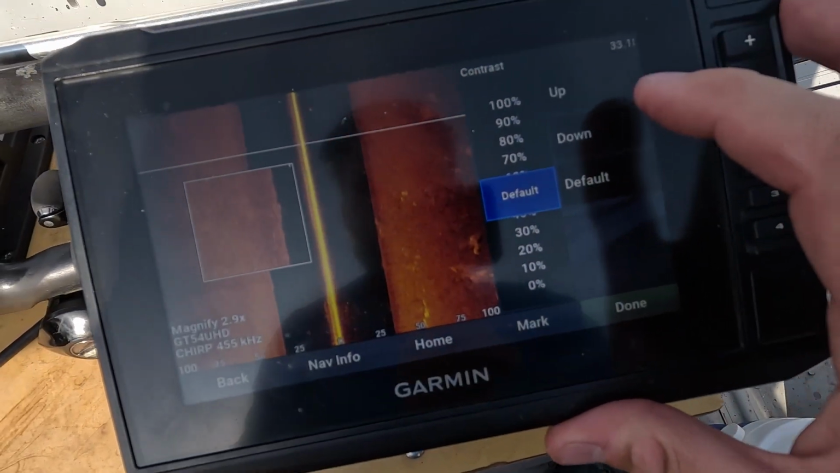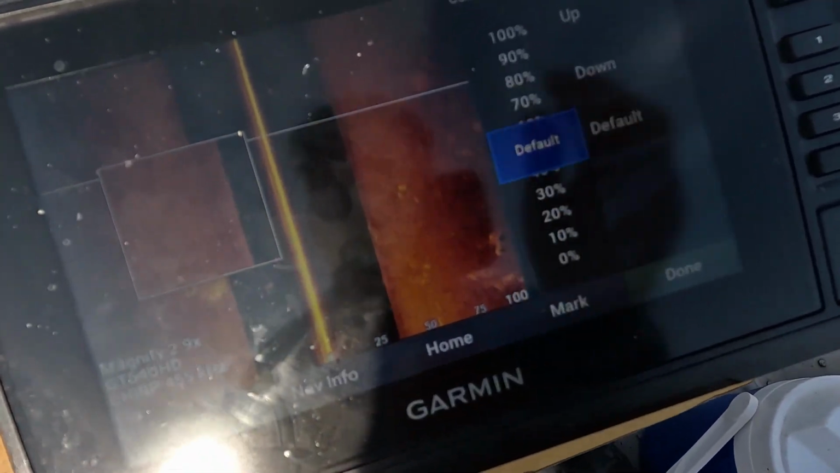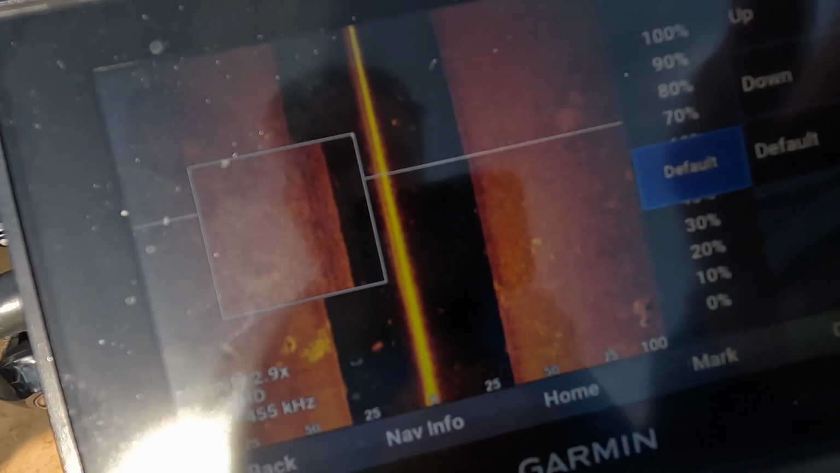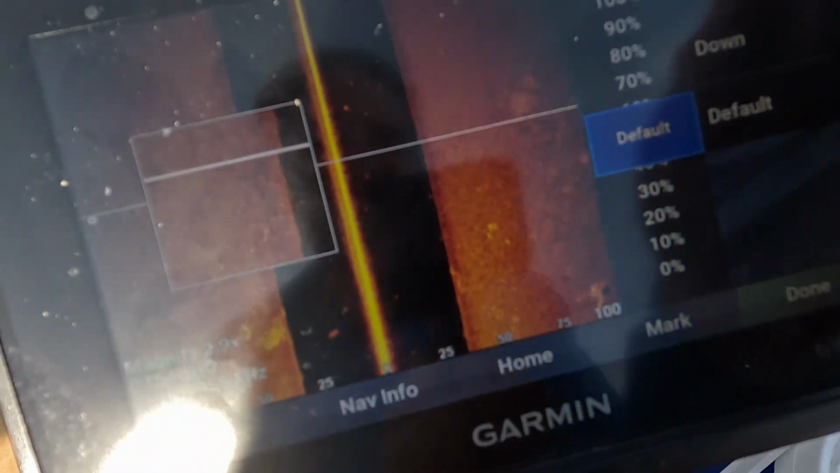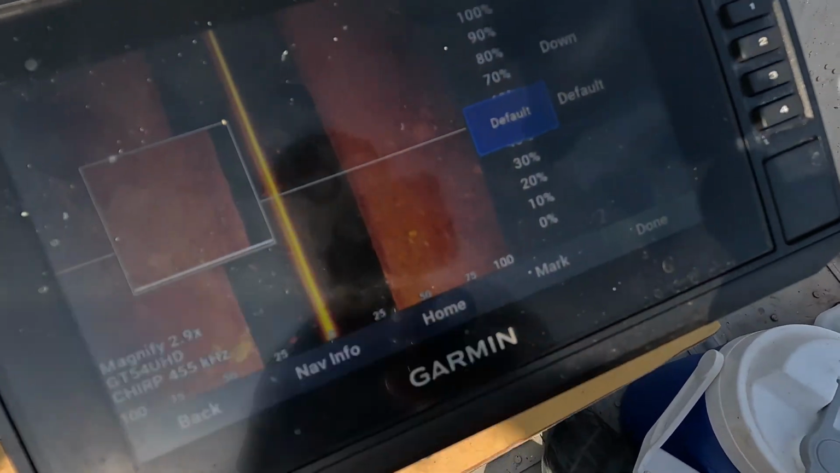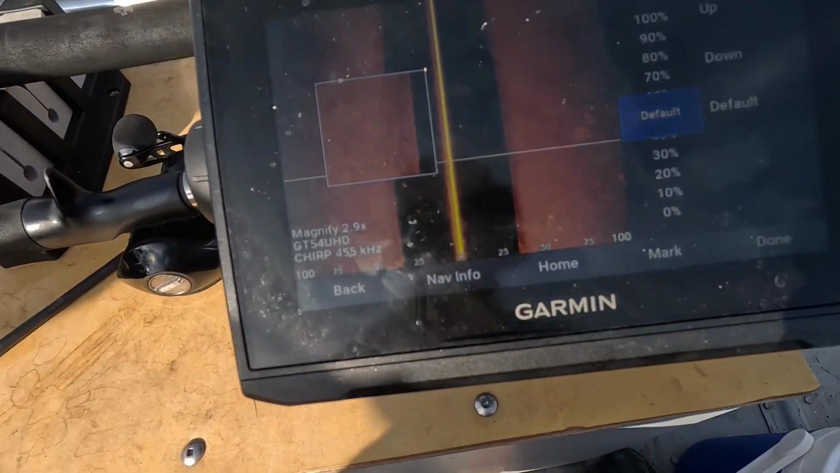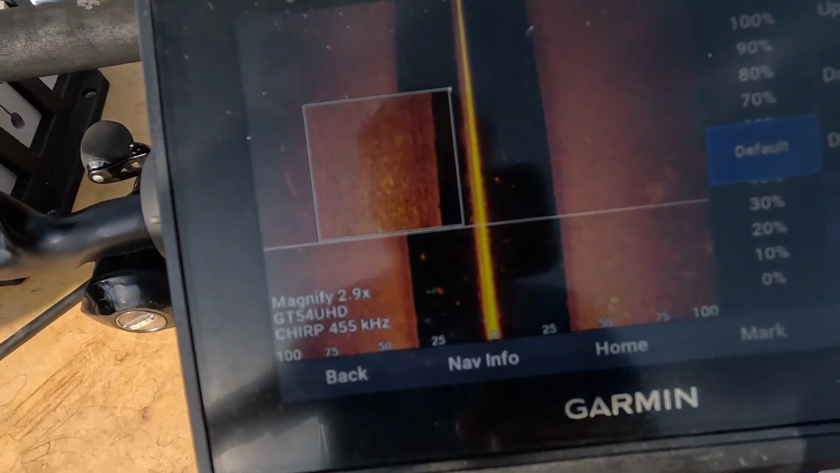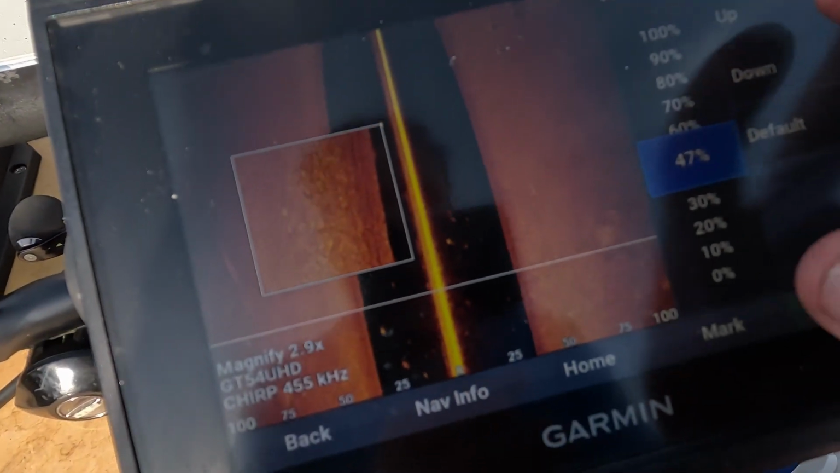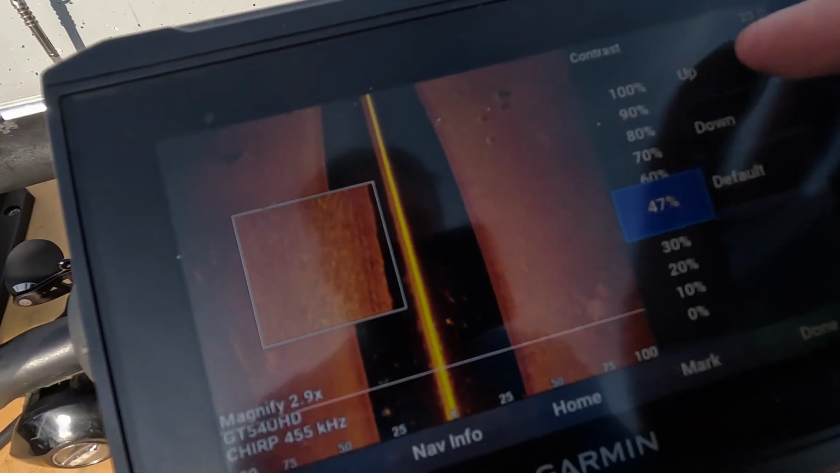So default, I found, it'll sit right at about 50%. It's generally pretty good for just about every situation. There's a few instances where you might want to adjust your contrast more. So in this case, if I'm trying to look at where a fish might be inside of a rock, the fish is going to be a strong return. The rock is also going to be a strong return. So sometimes turning it down might help you differentiate between the different returns, or turning it up.